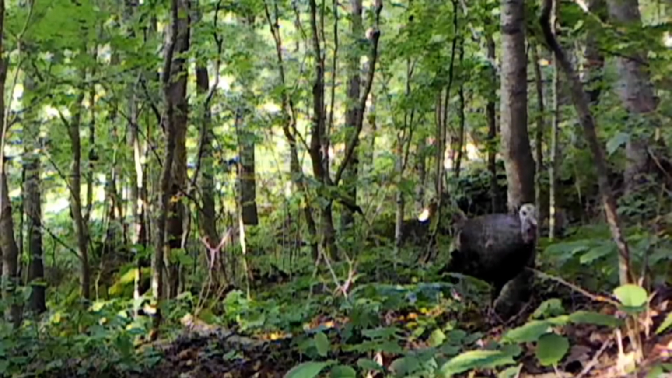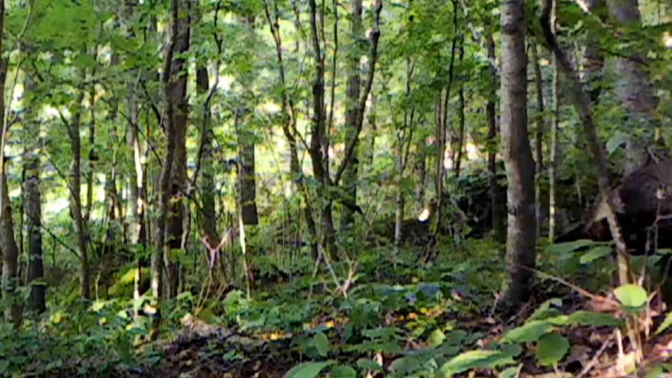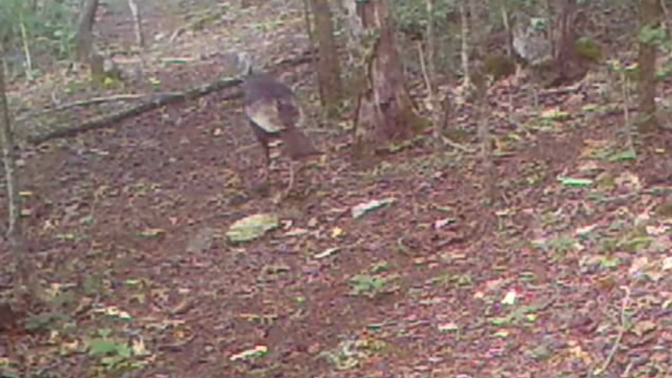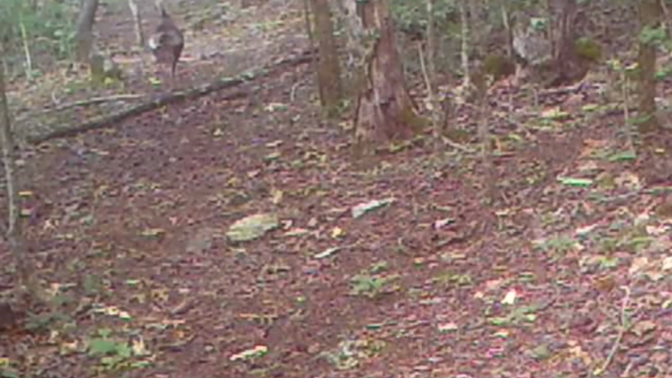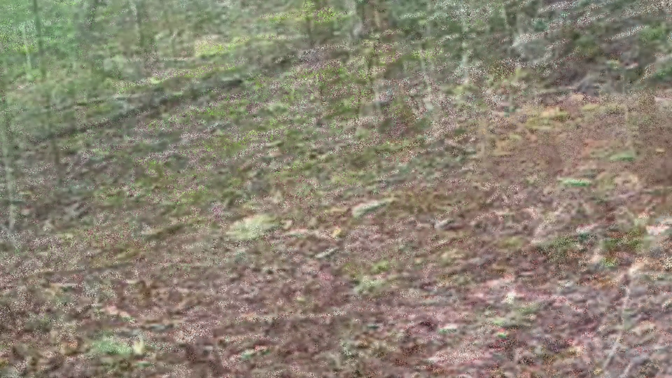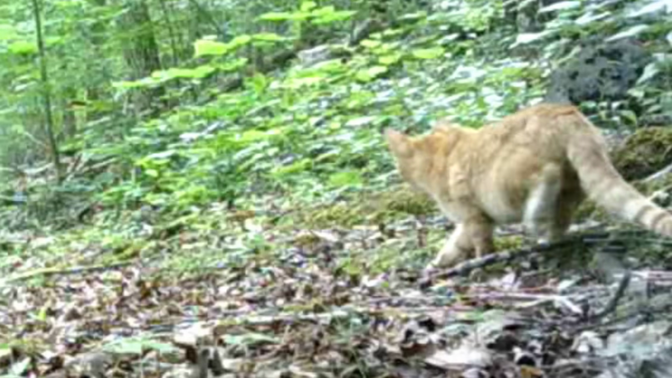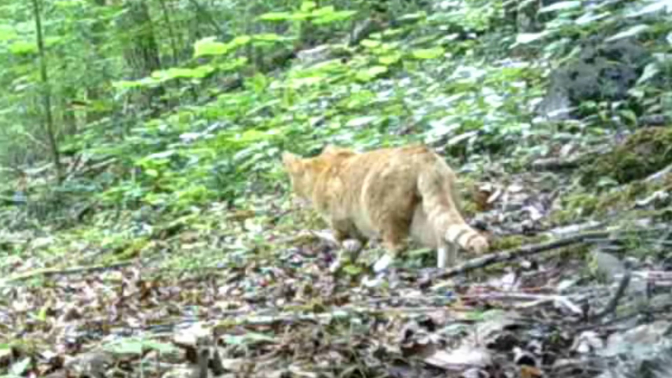And the turkey, same way. I know they don't like this heat, but they're moving around. They like to move around early in the morning. And there's old Yaller again, always doing some serious hunting.